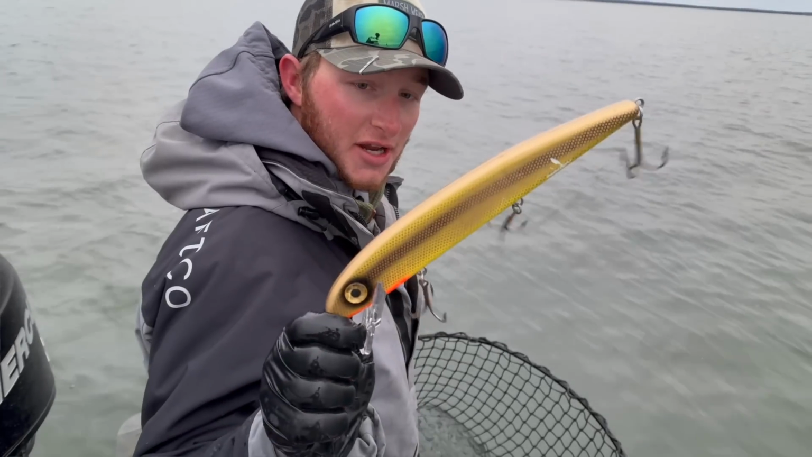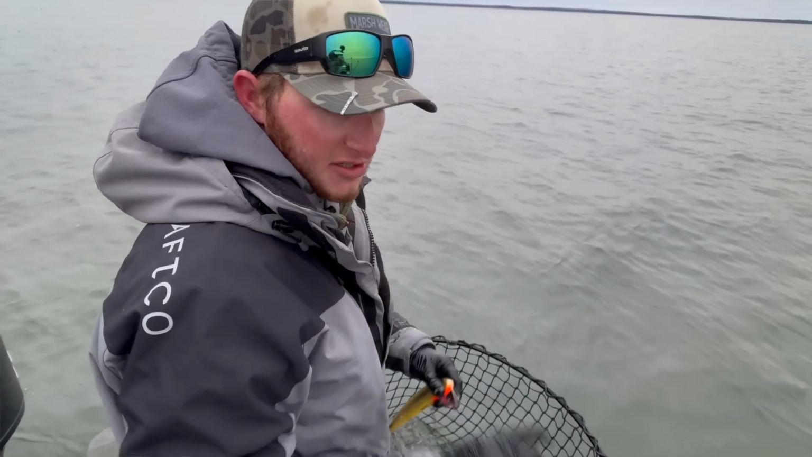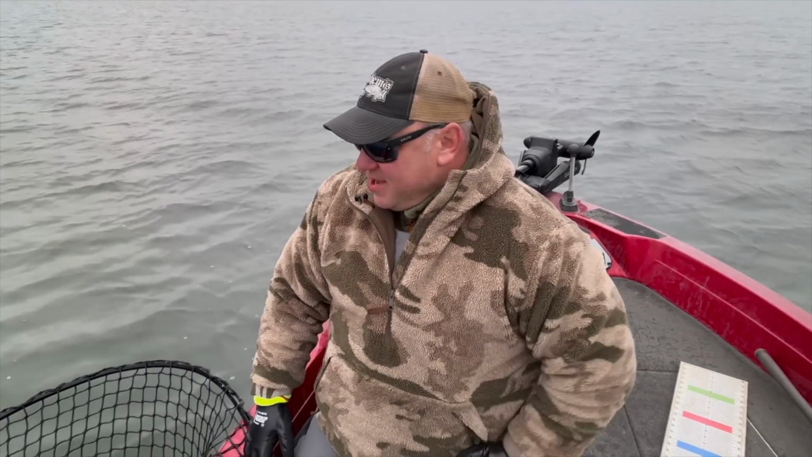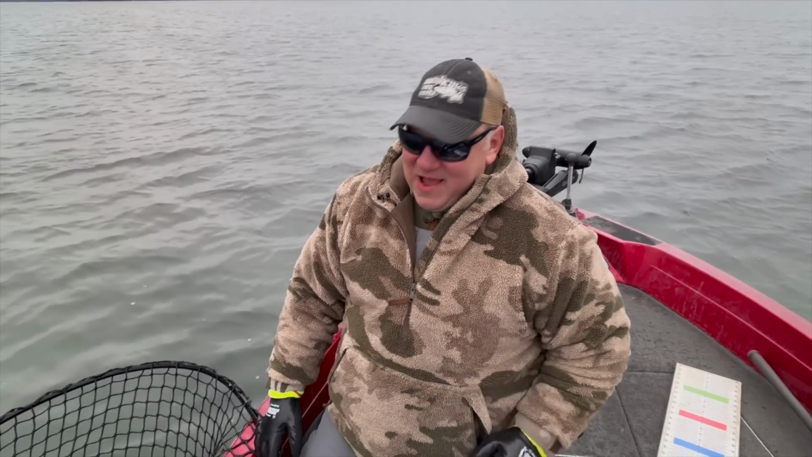Well, 10-inch Jake, Team Rhino custom color, Goldie. This is a 10-incher. We were catching them on the 14, downsized, and the small one's getting bit now, although we're not running the big one. Well, that's number 4 for the day. What an awesome day of fishing. I'll tell you what, this is maybe our last day out.